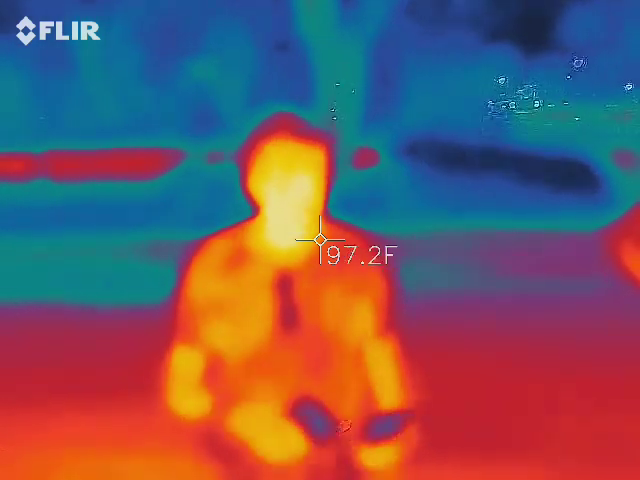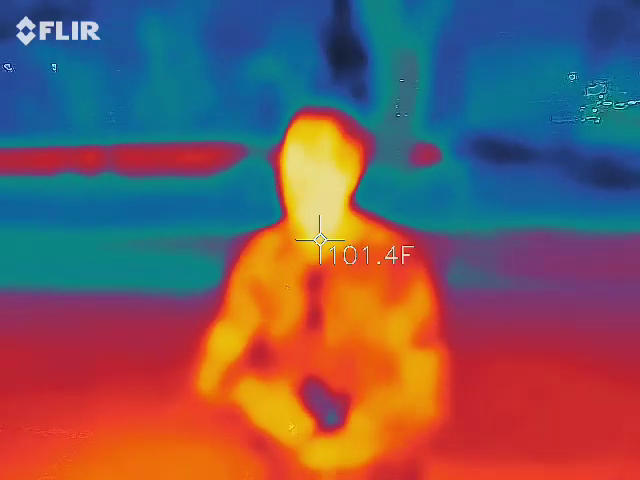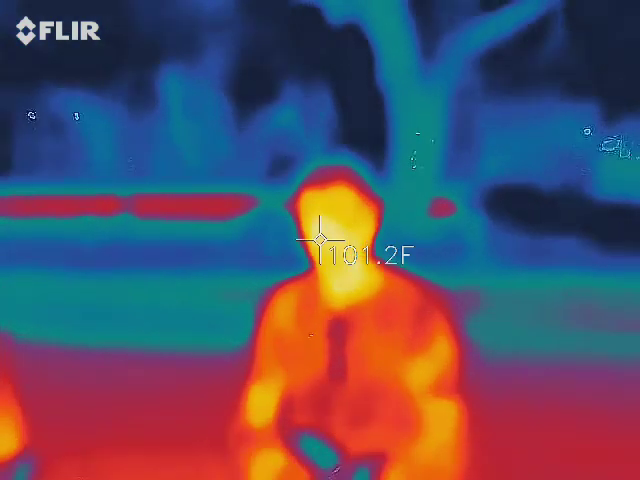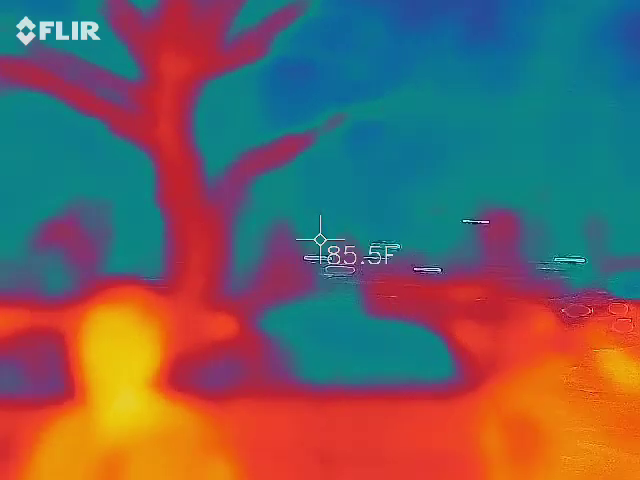So the bottom number on this gives you the temperature. The bottom number gives you the temperature. The top number is humidity. Now this shuts off by itself all the time. So there's a button right down here in the bottom right. Turn it off, turn it on. That's it.